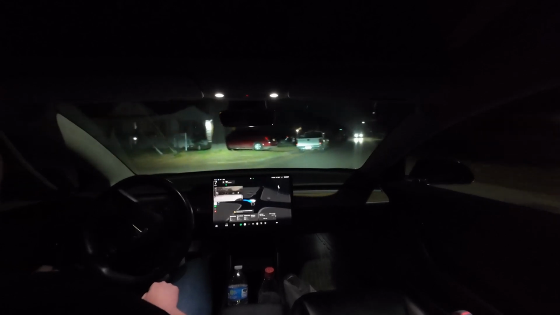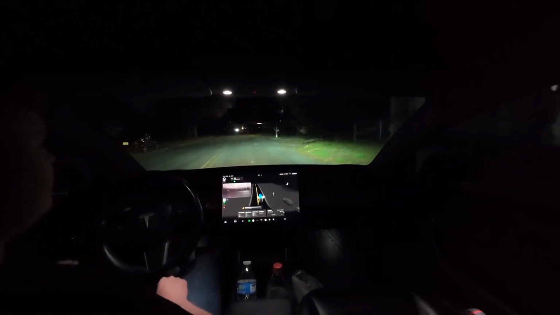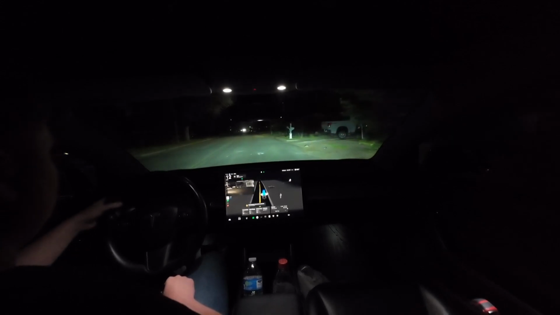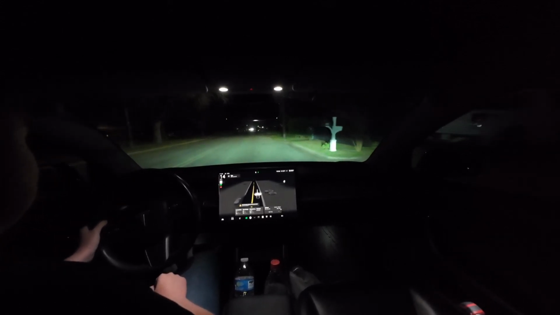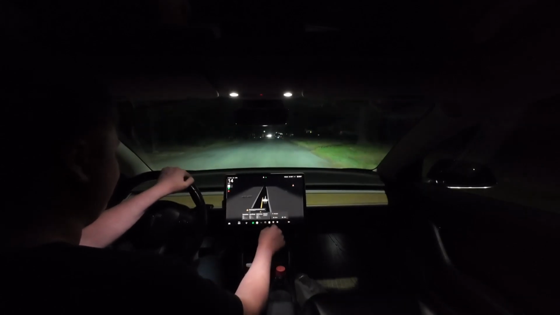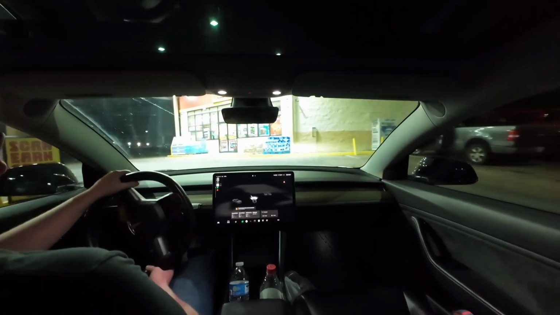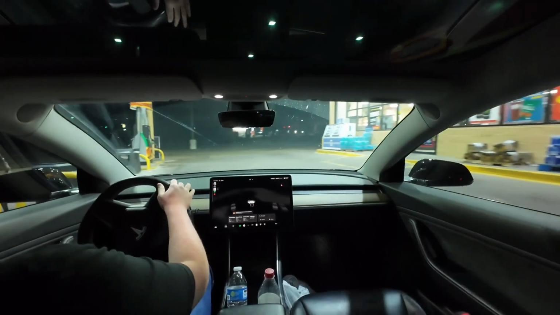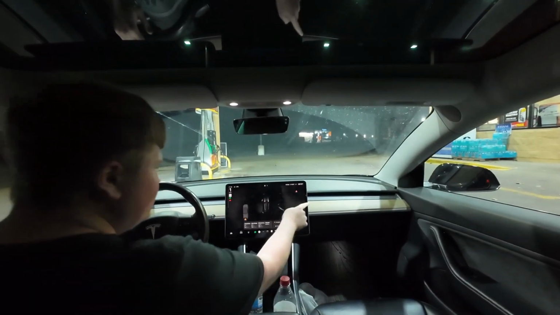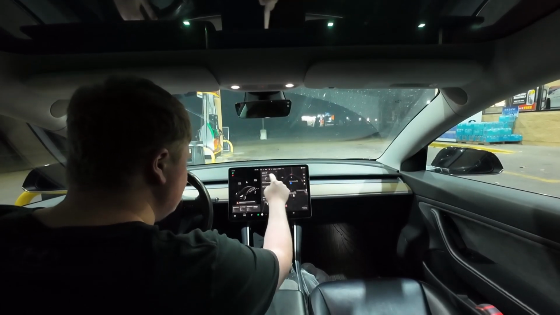So it's gonna turn this way to try to get to the pin. Okay. So that's not really the car's fault, it just doesn't have the... Okay, so I'm gonna just quickly put something in the nav. So we're gonna go up to, let's just take us to the Tesla Supercharger.